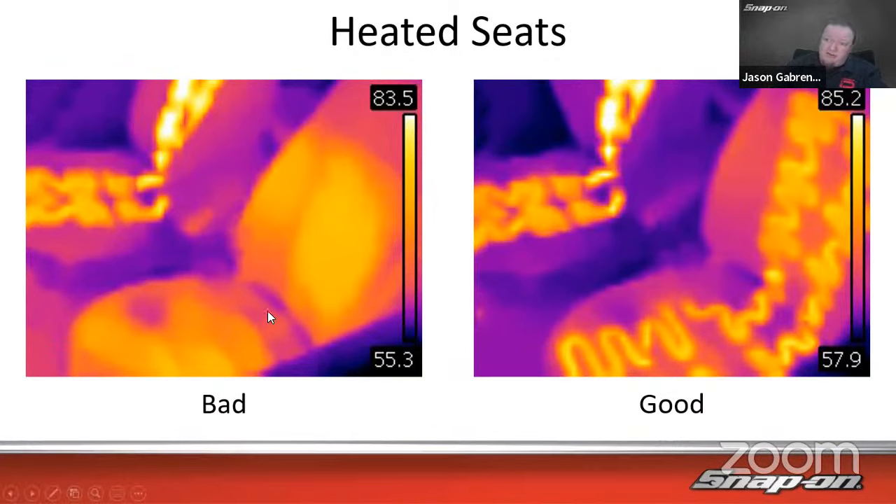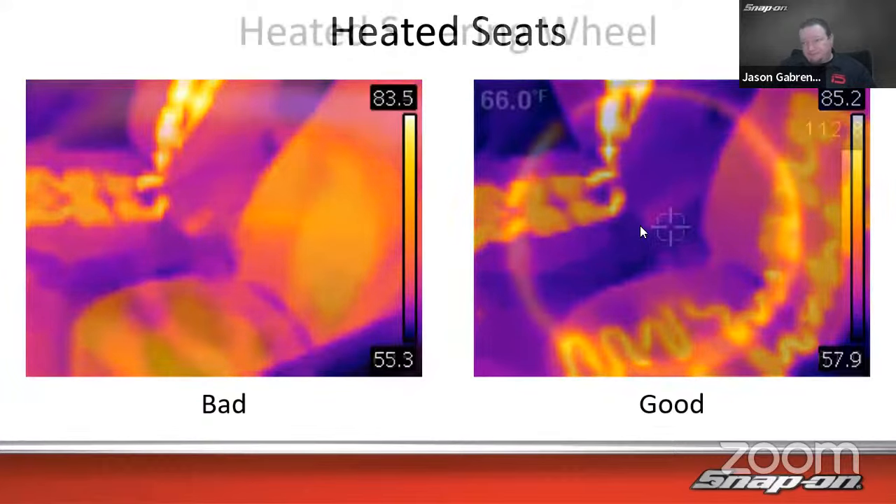And then the driver's side, we don't see that. Obviously somebody was sitting in here, so it's going to be a little bit warmer, but no grid lines. So that indicates the grid is not heating up. We have some sort of an issue in there. I know when I worked at Subaru, we had a ton of issues with that. They'd burn out. It's kind of like on the bottom there, it'd burn out, and either the bottom wouldn't work or the top wouldn't work, or both. But usually it was one or the other. So you can see, okay, do I need a seat pad or do I need a back pad? And then over here is after the repair, we can see that the heater grid is working as it should.